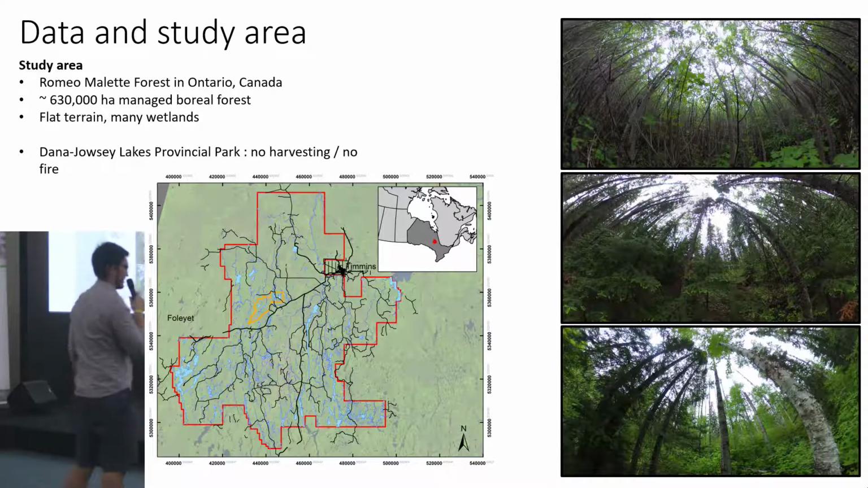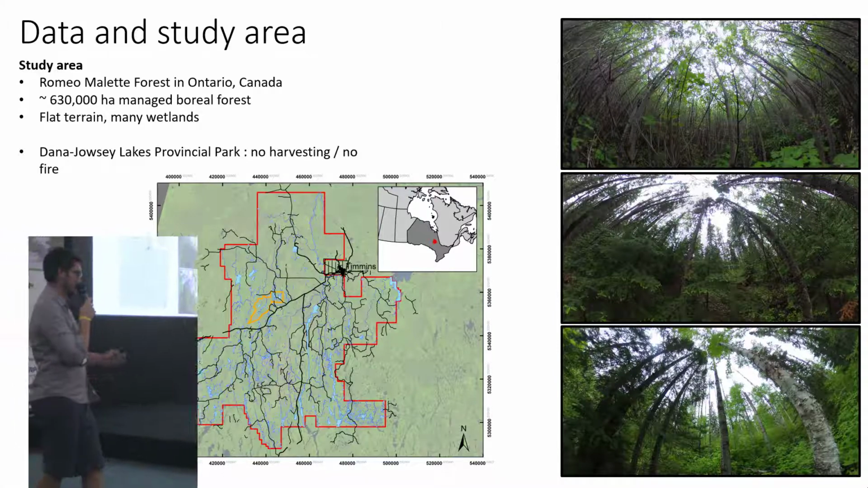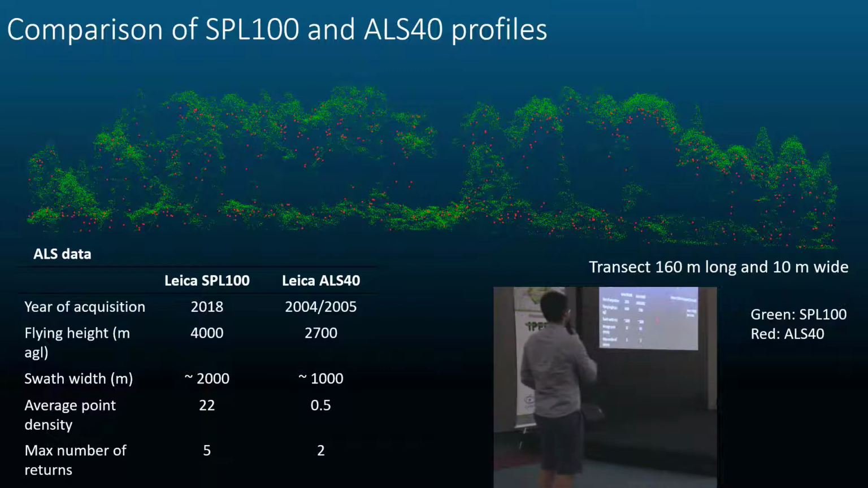which is a provincial park, and I selected this area to have as little disturbances as possible when comparing two ALS acquisitions. So the first one was acquired in 2004-2005 with the ALS40 at 2,700 meters altitude, which is pretty high for a conventional LiDAR, and we get a very low point density of 0.5 meters.